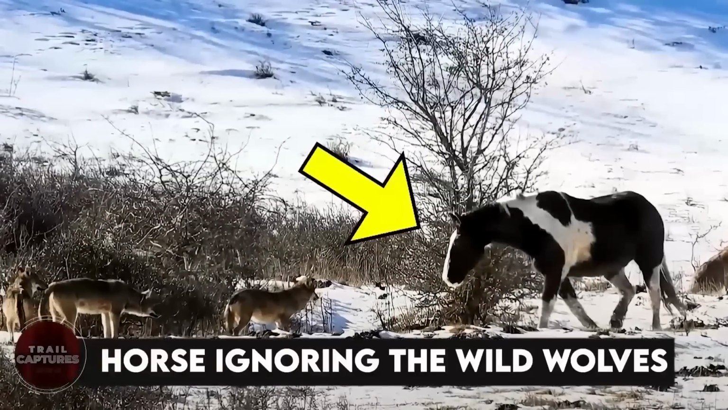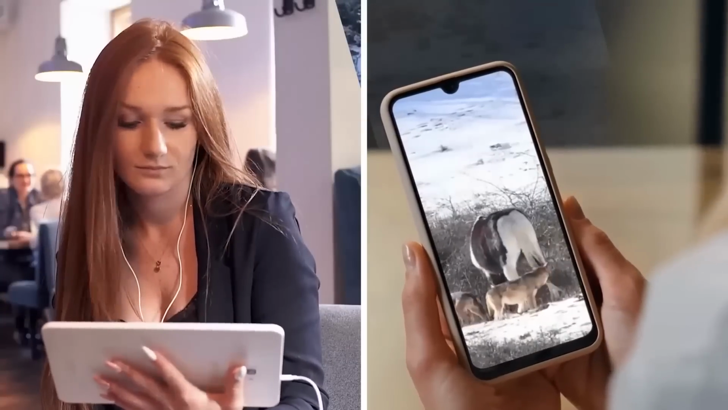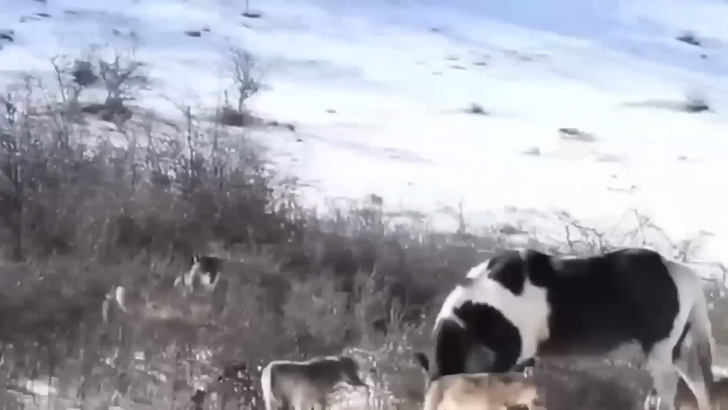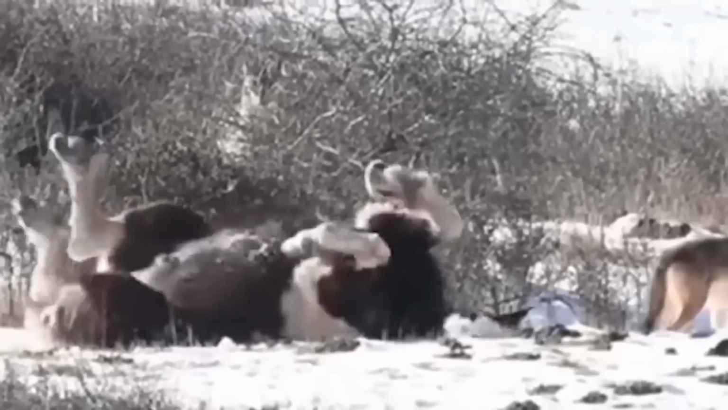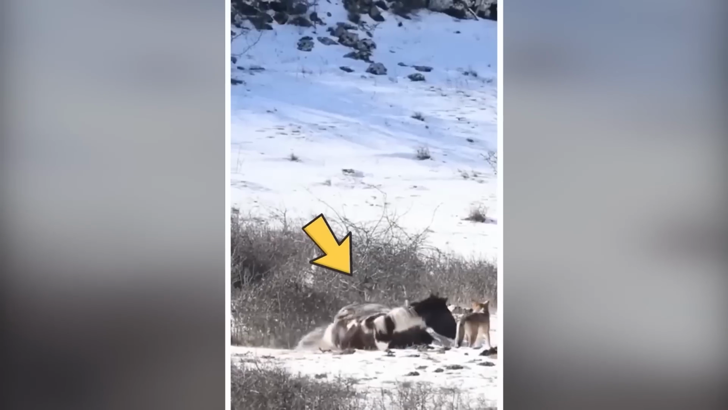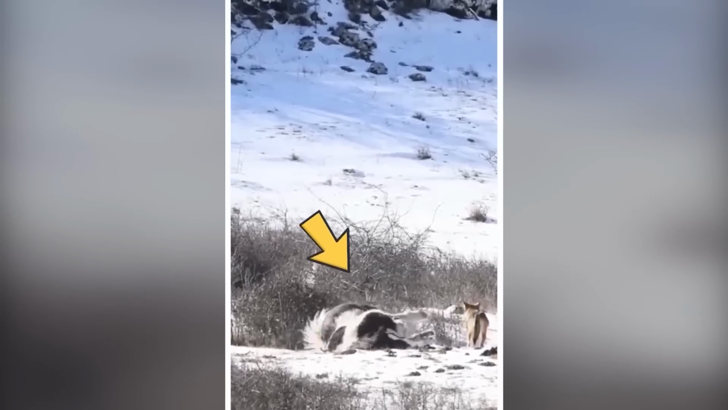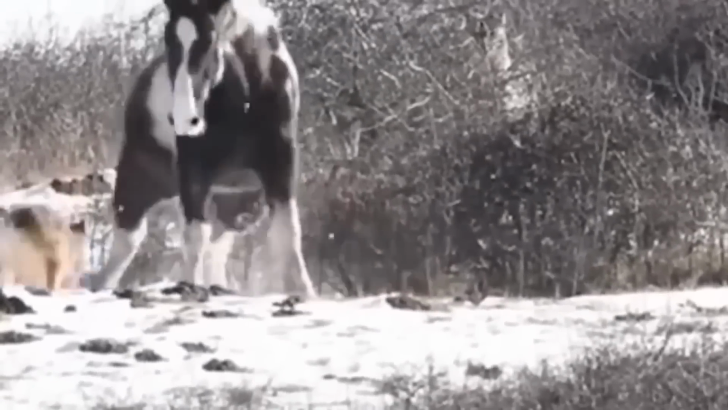Horse ignoring the wild wolves. Prepare yourself to see a jaw-dropping clip of a horse wandering around wild wolves. The horse is ignoring the wild wolves around him. He is restlessly rolling in the mud. To our surprise, even the wild wolves are shocked to see the unbothered horse. It seems like the horse has no aim and has come in the company of wild wolves for friendship. Even the wolves are ready for it because they are peacefully staring at the horse.